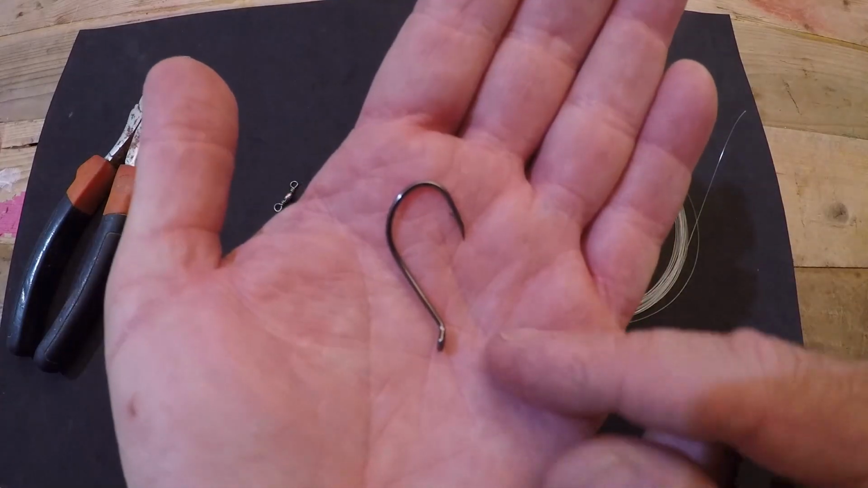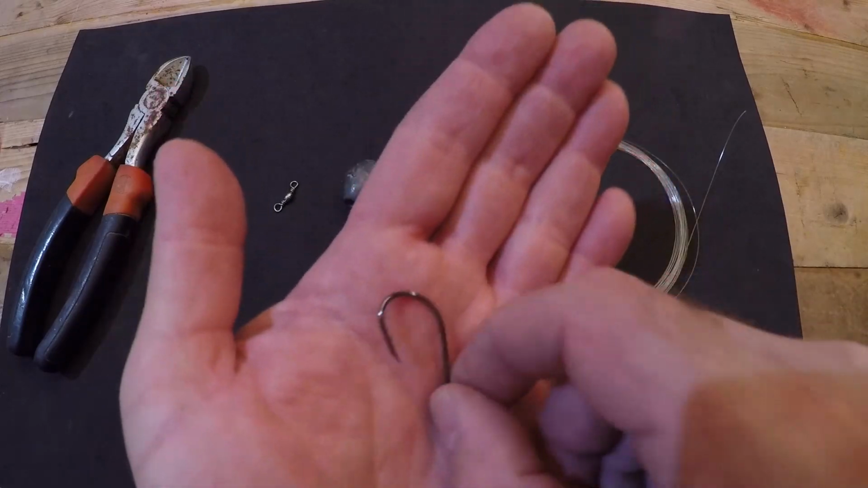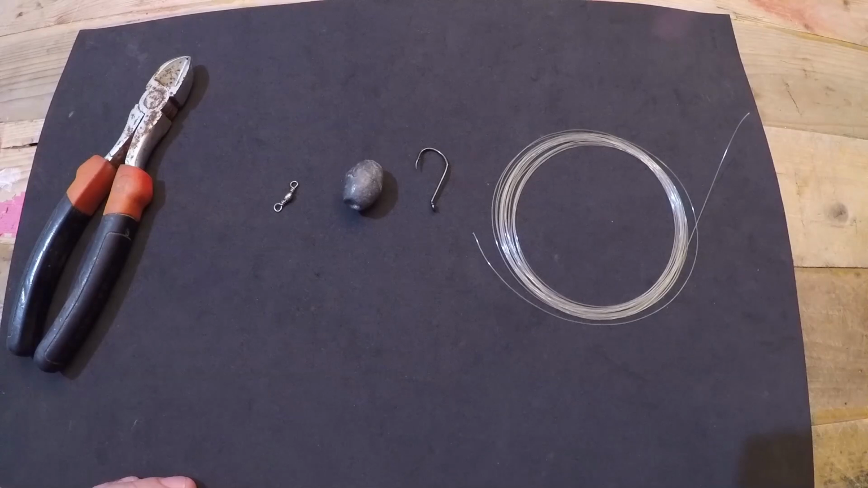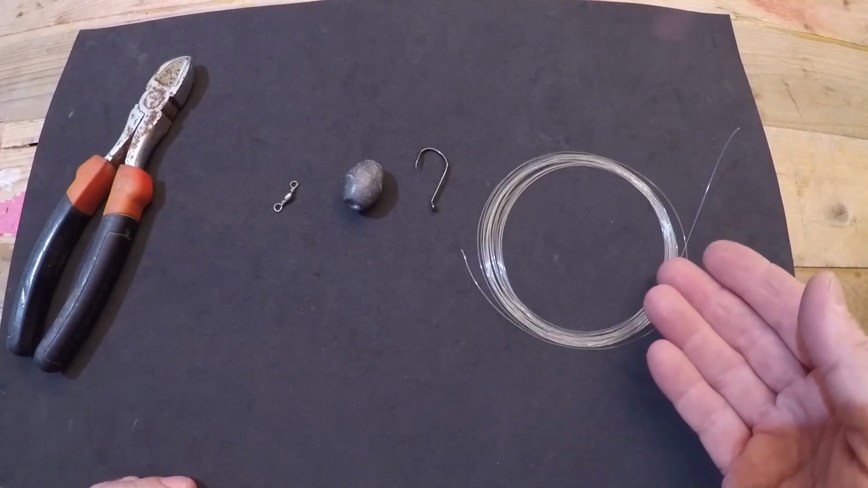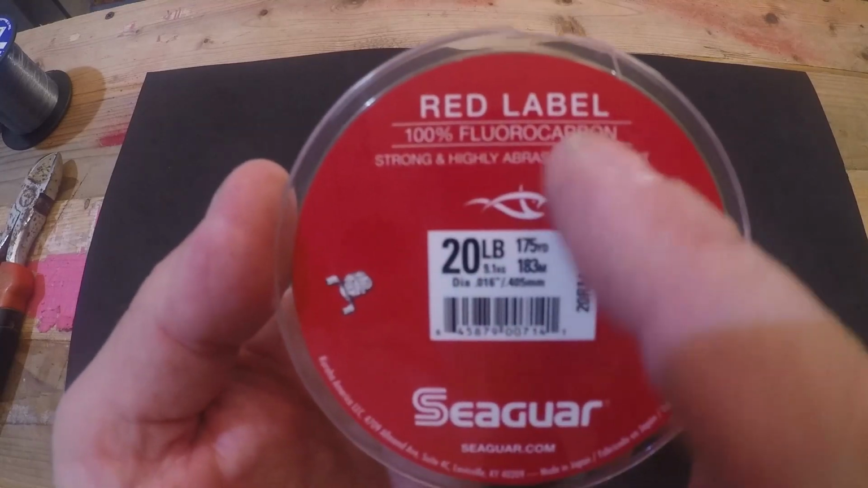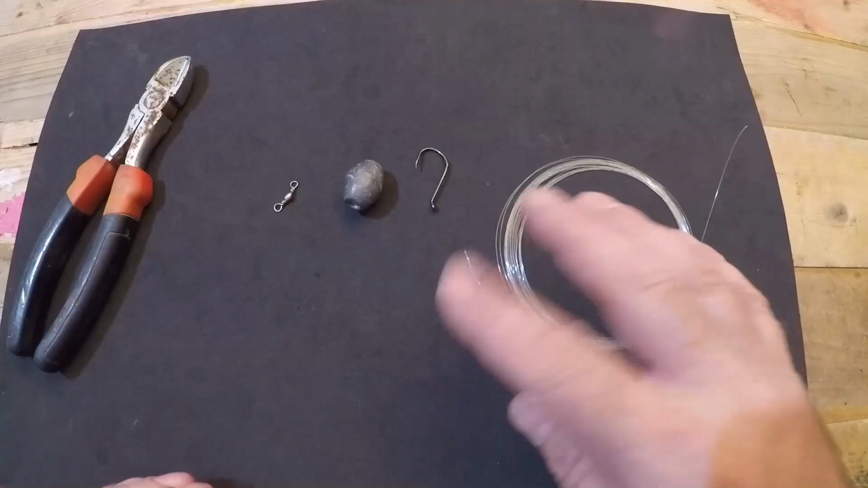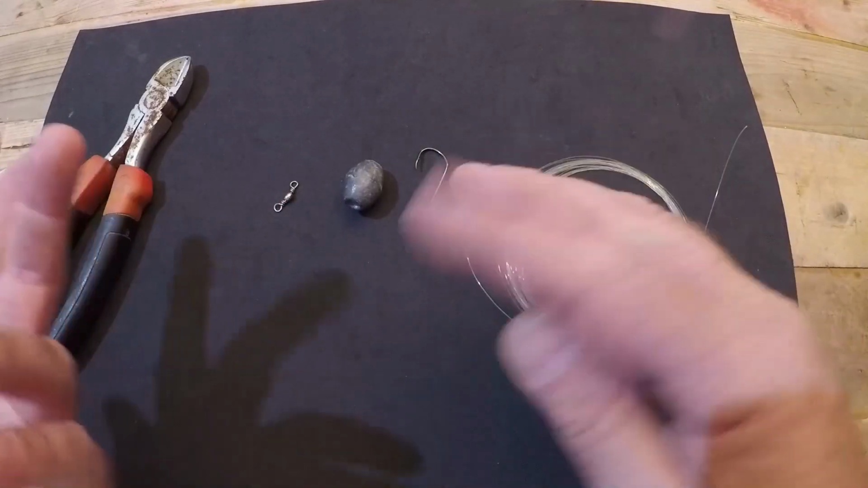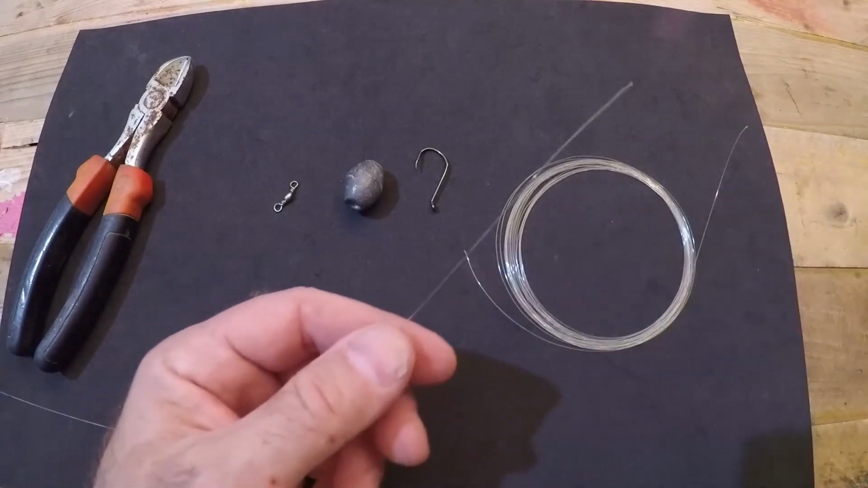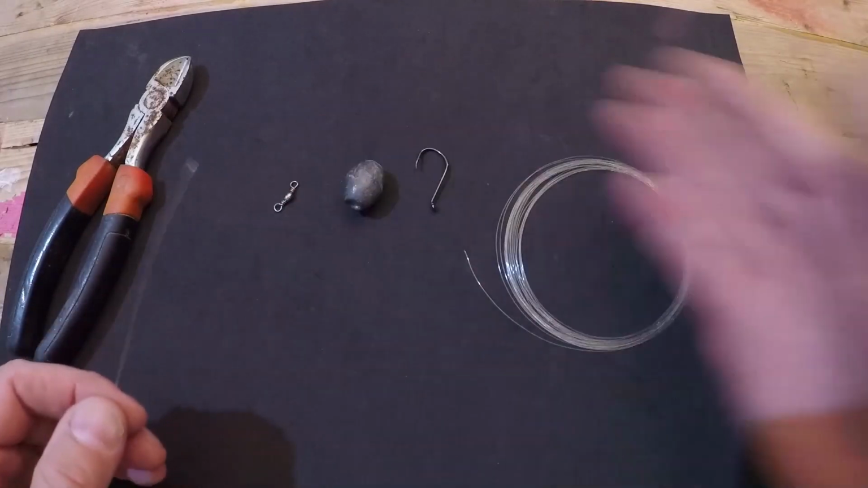A 3/0 octopus style hook from Mustad. I've got the 25 to 30 feet of fluorocarbon leader. This particular leader is from Seaguar Red Label. It's the one I like. It's the most pliable, it knots easily, and it's not real abrasive when you tie it onto your terminal tackle or thread it onto your main line. And we're going to need our main line from our reel. We are going to start with our main line from our reel to make the mutton rig.